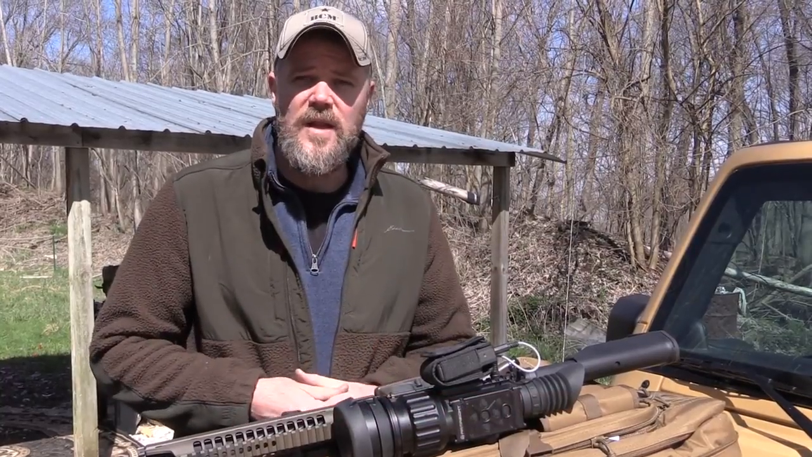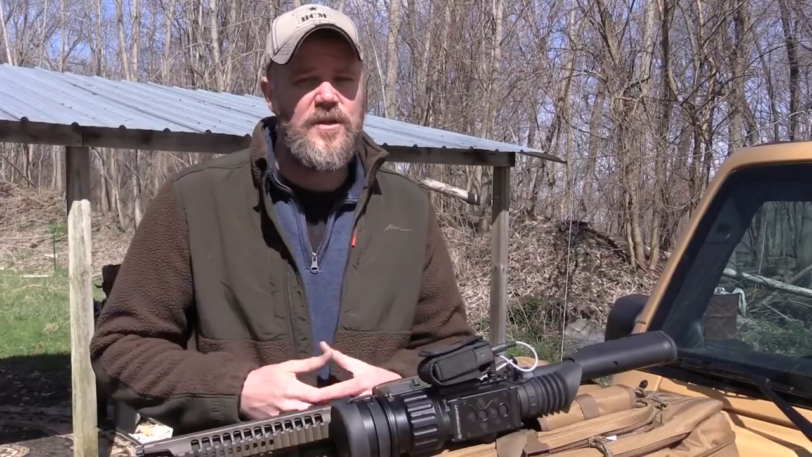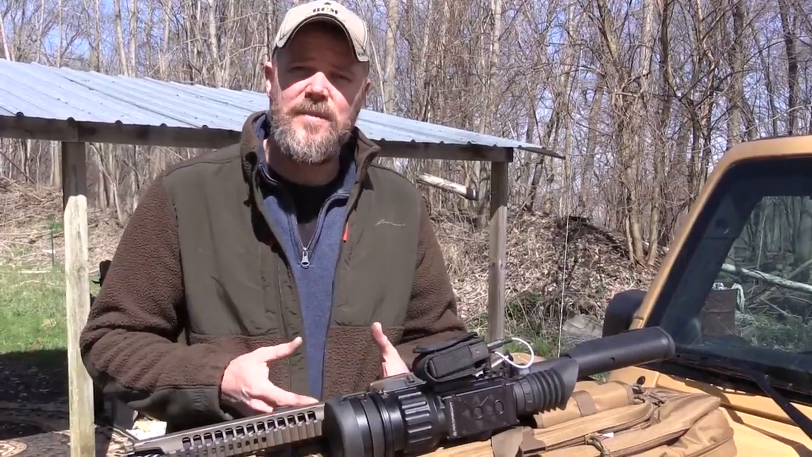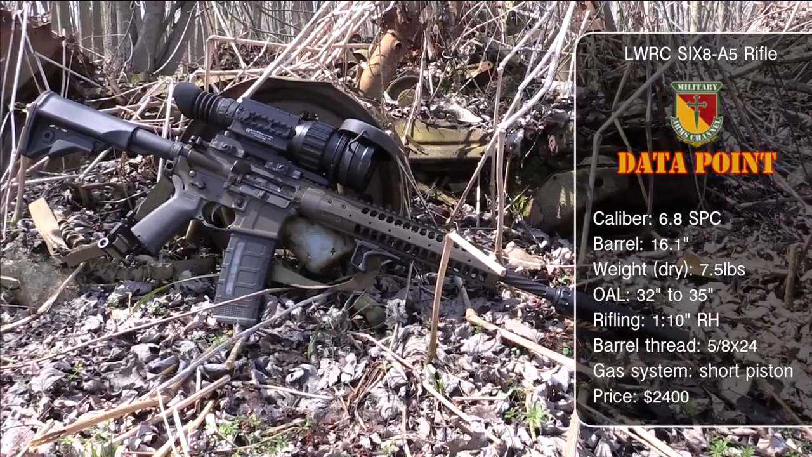I had used a 7.62x39 Mutant to do a lot of pig hunting. Great rifle, great results. A 7.62x39 puts those pigs down hard. But I really took an interest in the rifle that Todd was using. He was using an LWRC SIX8 chambered in 6.8 SPC.